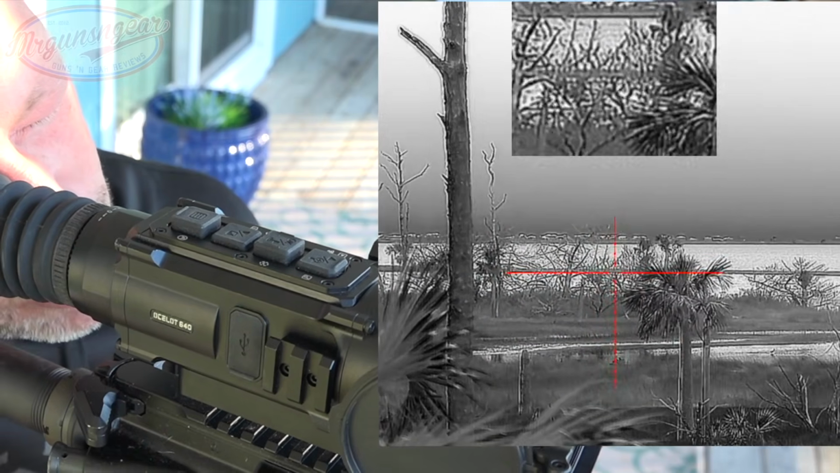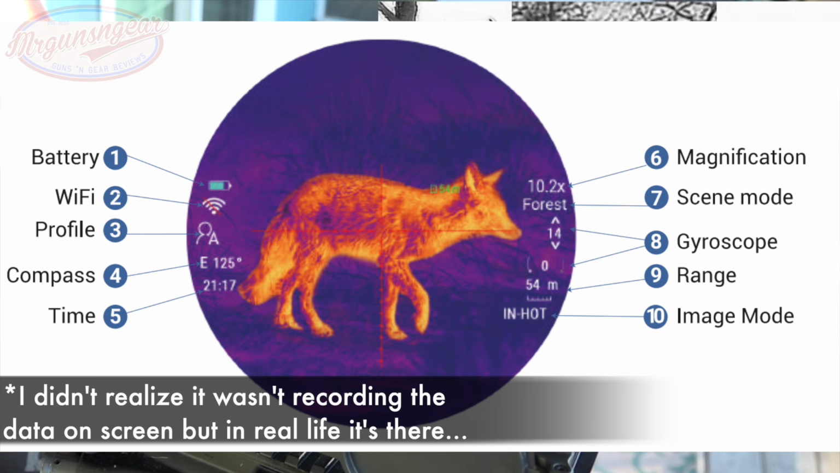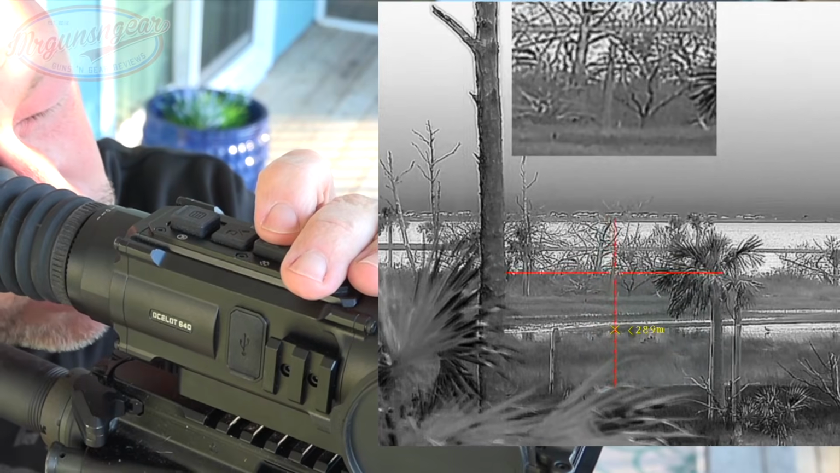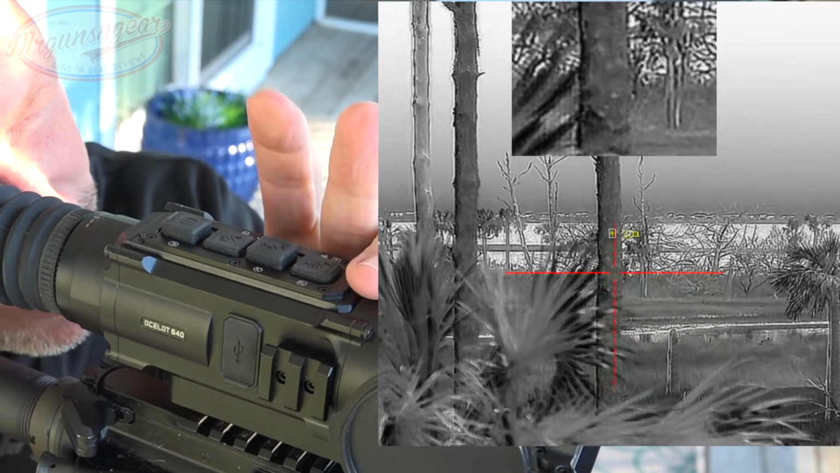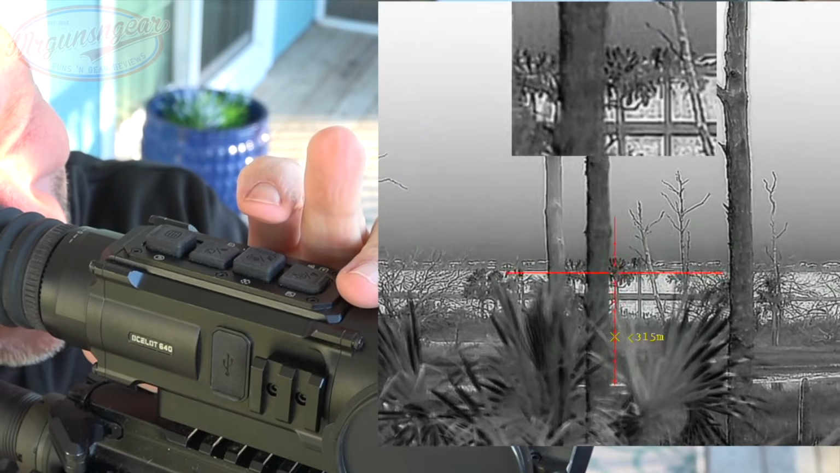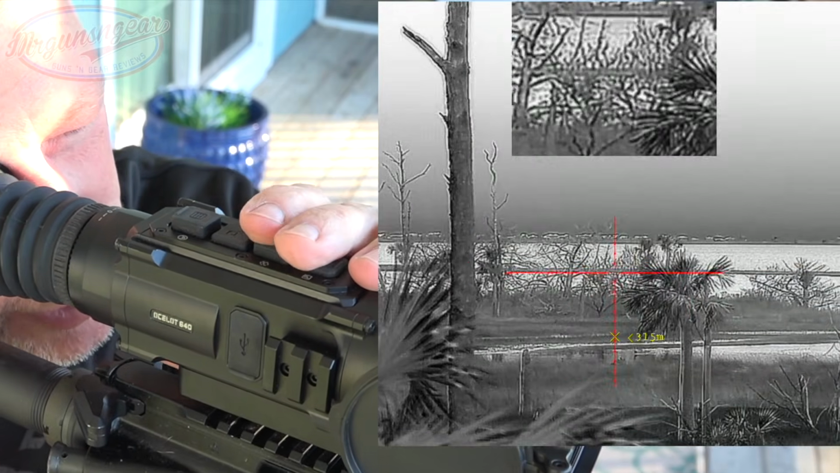But as you guys can see there, we have it on black hot. And down in the lower left of your screen, you guys can see the different compass settings as we shift around. It's definitely very helpful, and basically that is going to be your range estimator as we press the buttons, and it's also giving you your holdover, as you guys can see, depending on what you are actually range estimating with the data that we have in there. And you guys can see there, this is kind of difficult. This is shrubs and trees. It's probably the hardest thing for this thing to actually range, but hey, I guess that's why we test things here on YouTube. So like I said, I've been able to range out to 800 yards accurately, and of course you guys can see your holdover there depending on your different zero point.